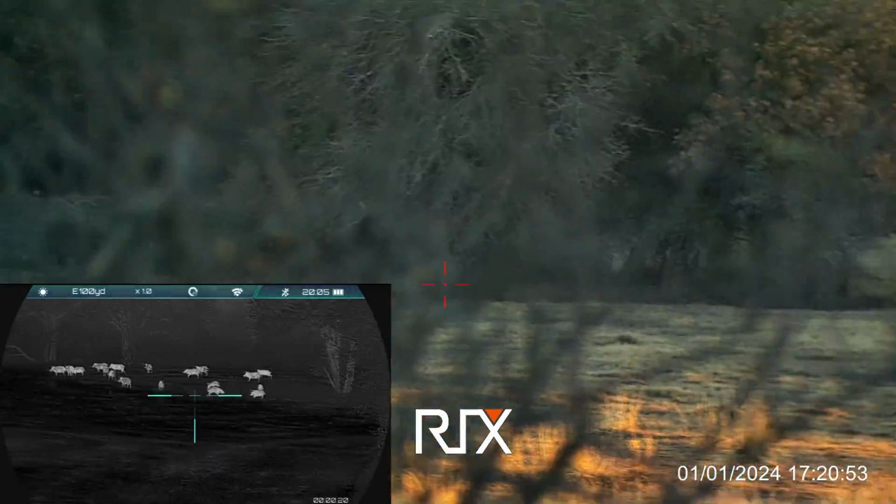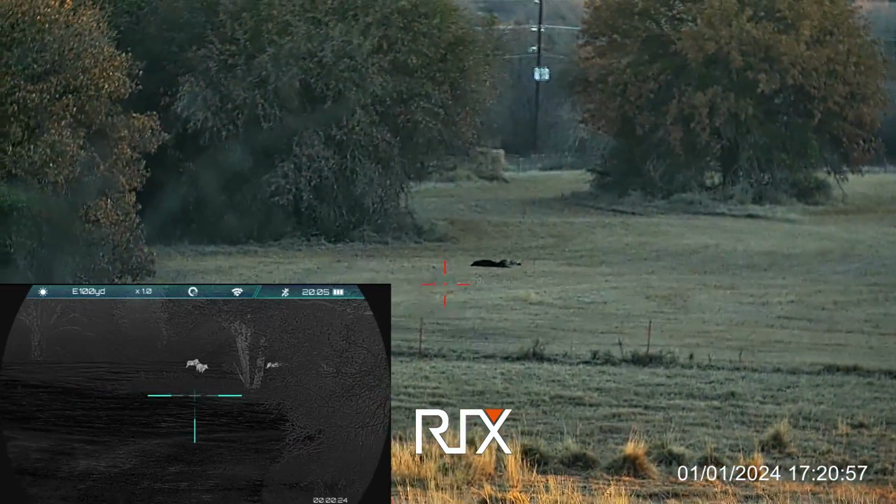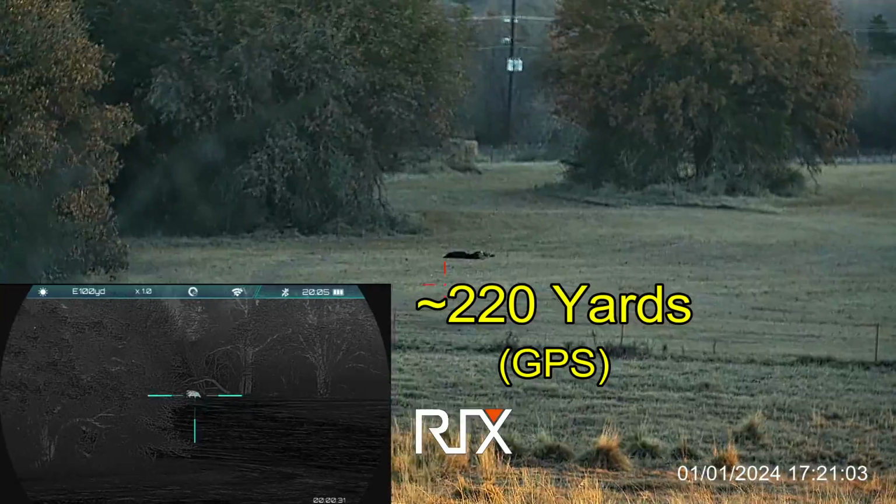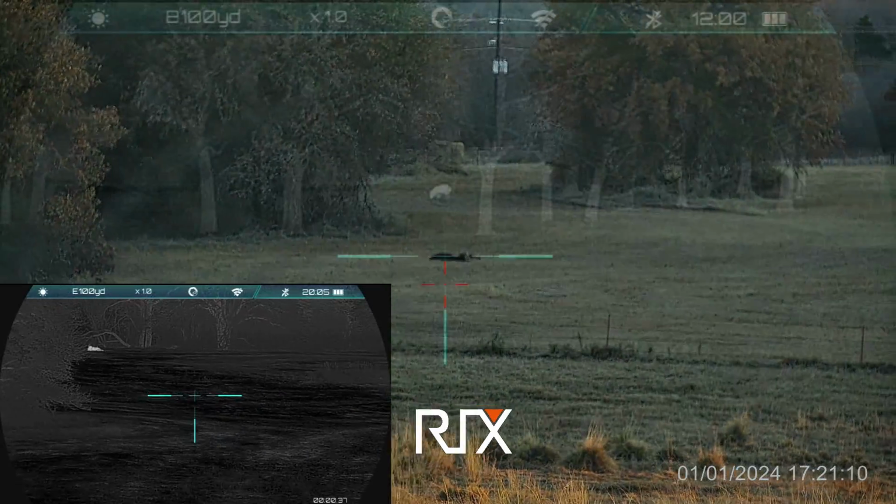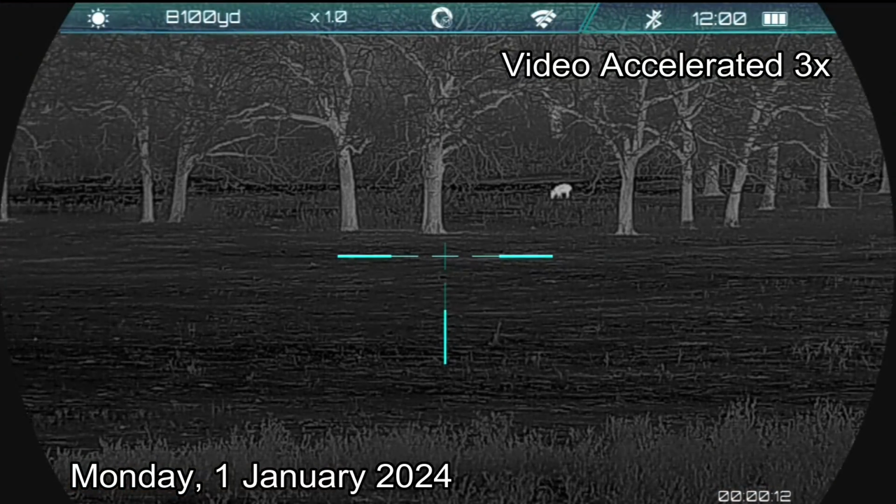However, I come around, and there are two black dots in the field, or it's one black pile. It's actually two hogs that are right here where Ben delivers this finishing shot. And after 2 weeks, they're still there. These haven't been touched. The ones that I take to my place have all been eaten, but these are still there. Well, no luck on that property, but moving on to the next property.